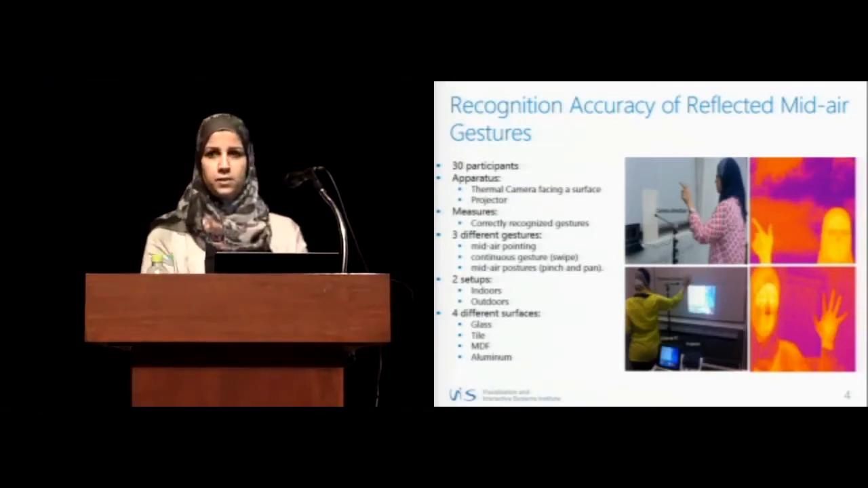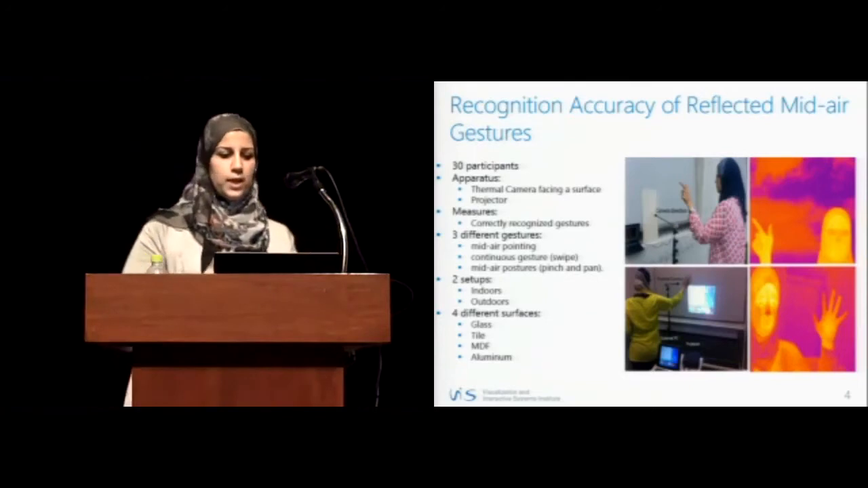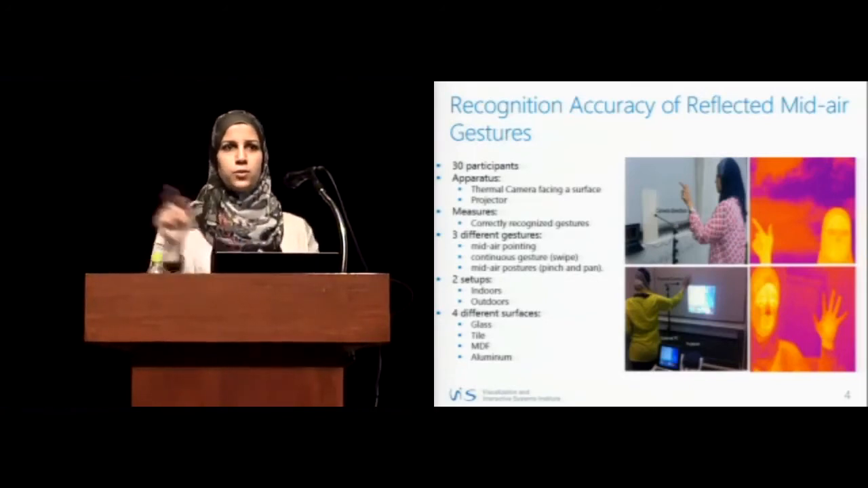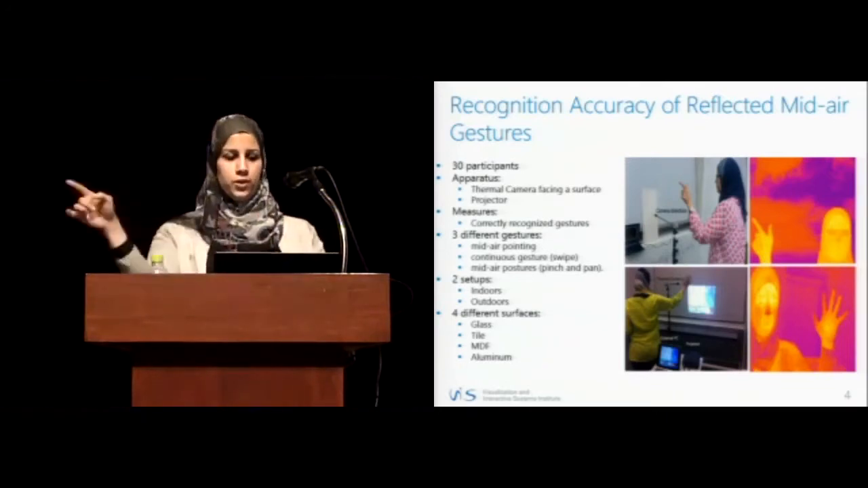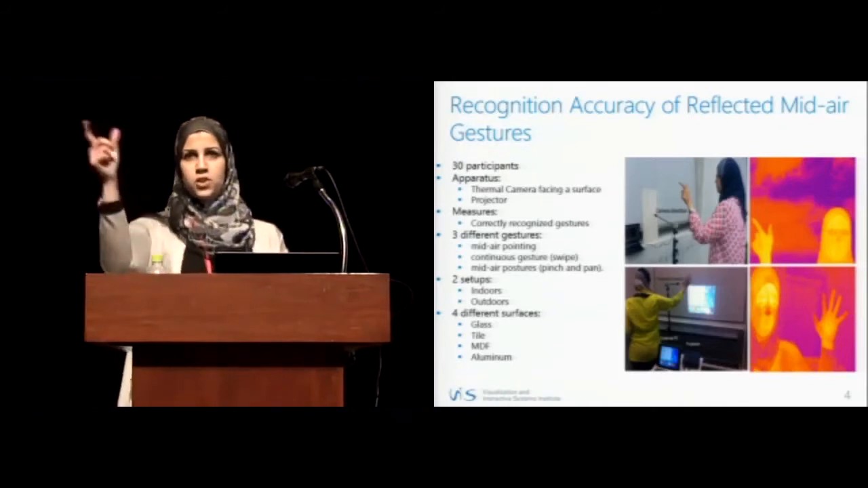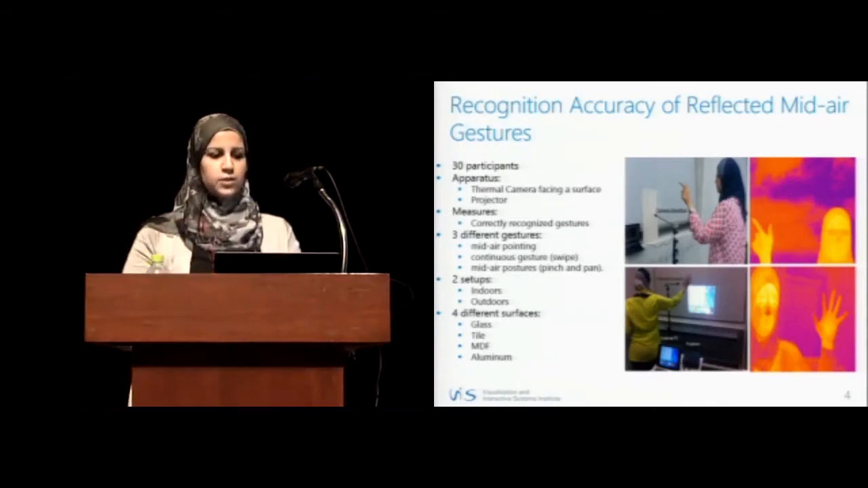And we asked the user to stand behind the camera. And we had 3 sets of different gestures: mid-air pointing, where we asked the user to point at the projected content. The other one was a continuous gesture in the form of a swipe, where we projected 2 points and the users were asked to move one point to another. And the third one is mid-air postures, which is pinch and pan. We asked the user to do the zoom in and zoom out gestures.